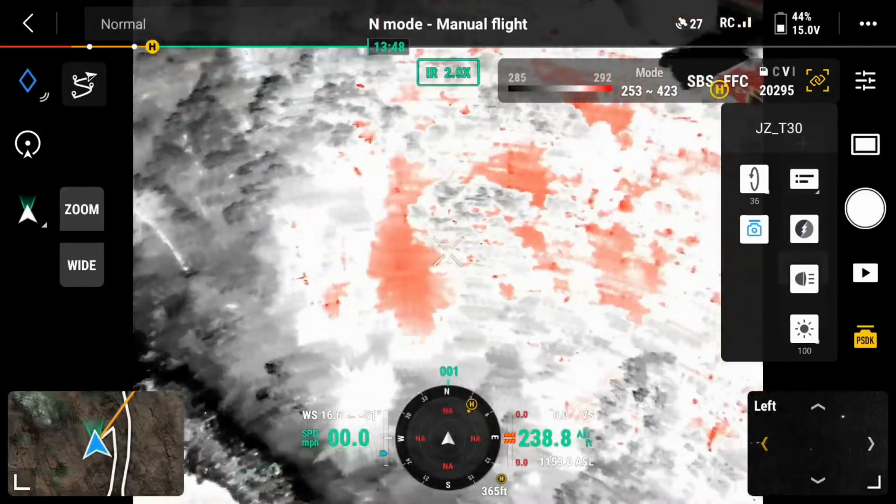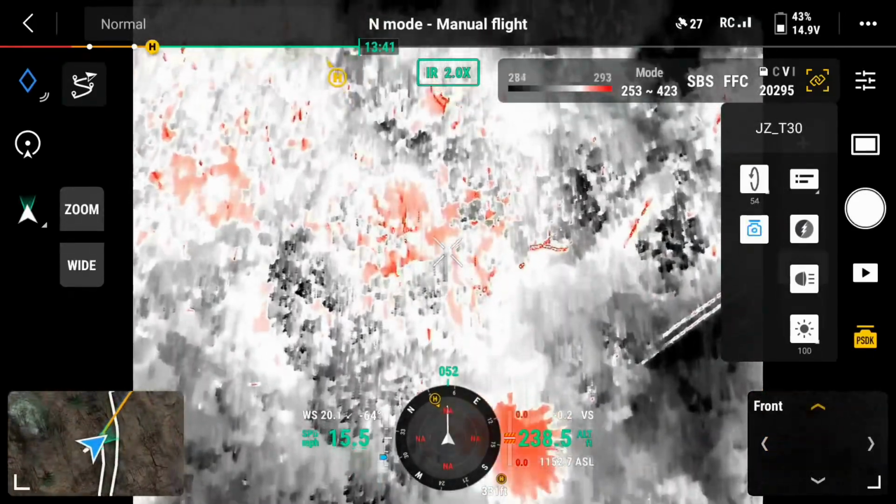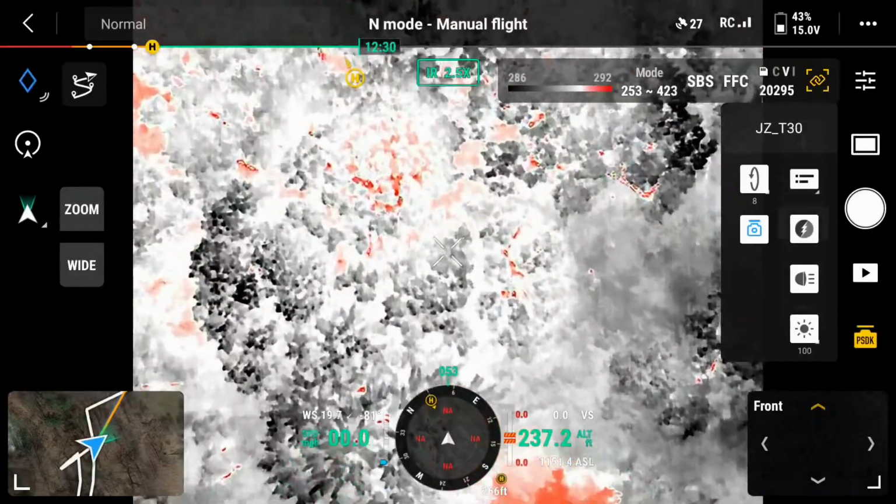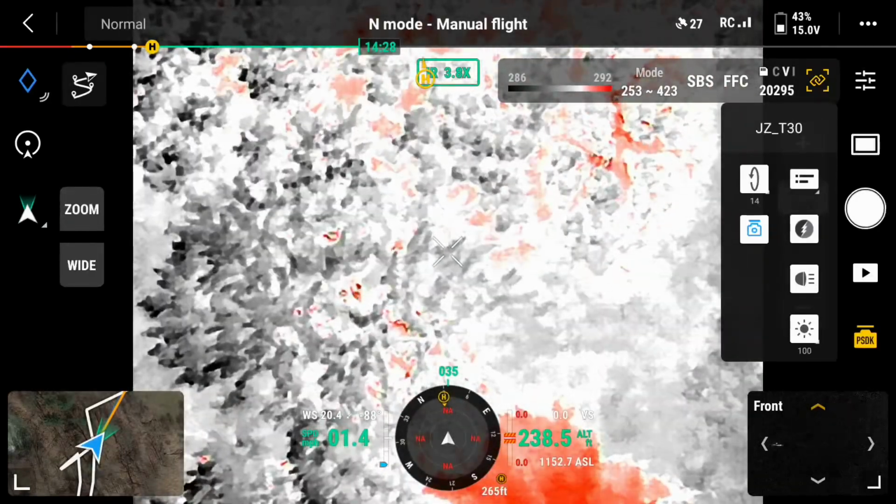There's an advantage, I get it, but it's not going to be as easy as people think. It's not going to be just as easy as flying this drone up, finding a deer, and going after it and shooting it. It's not going to happen the way people think.